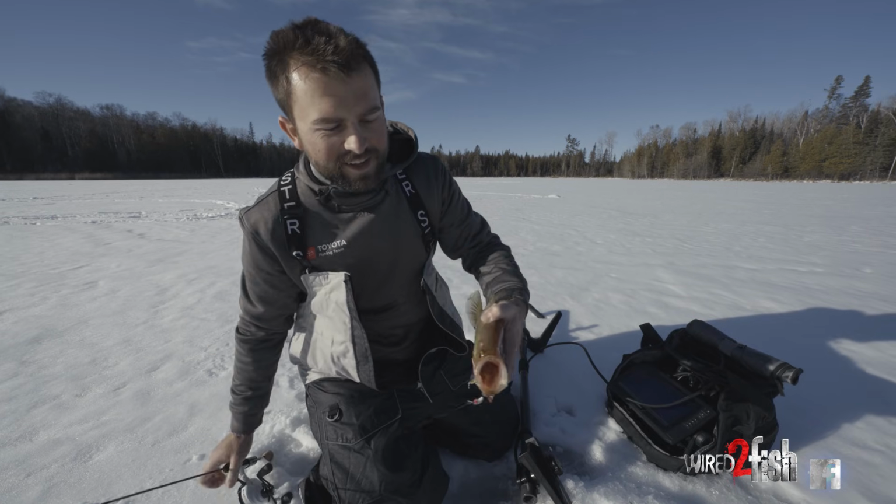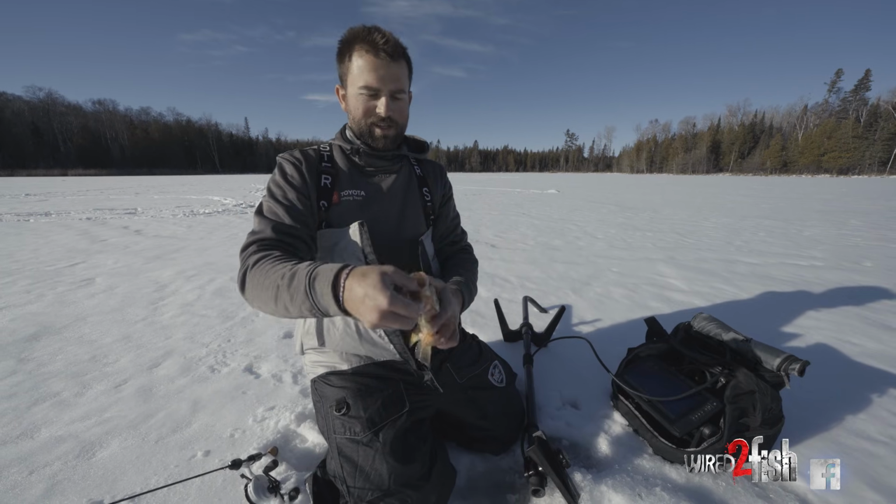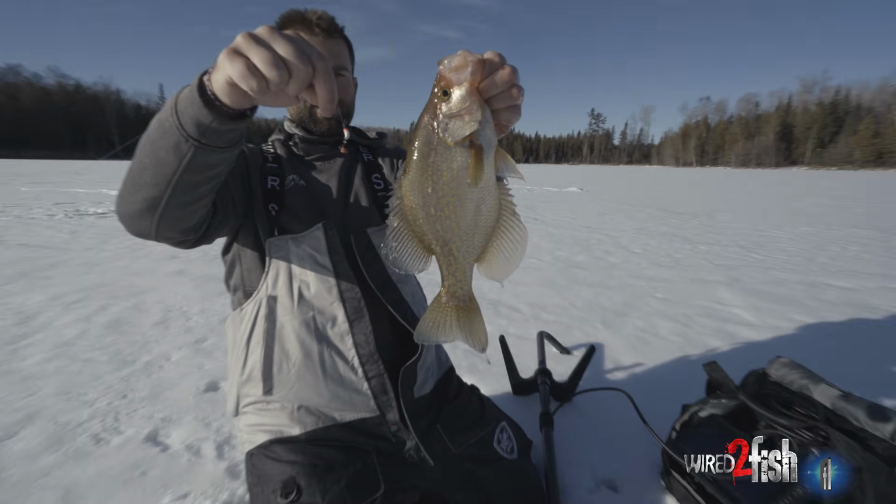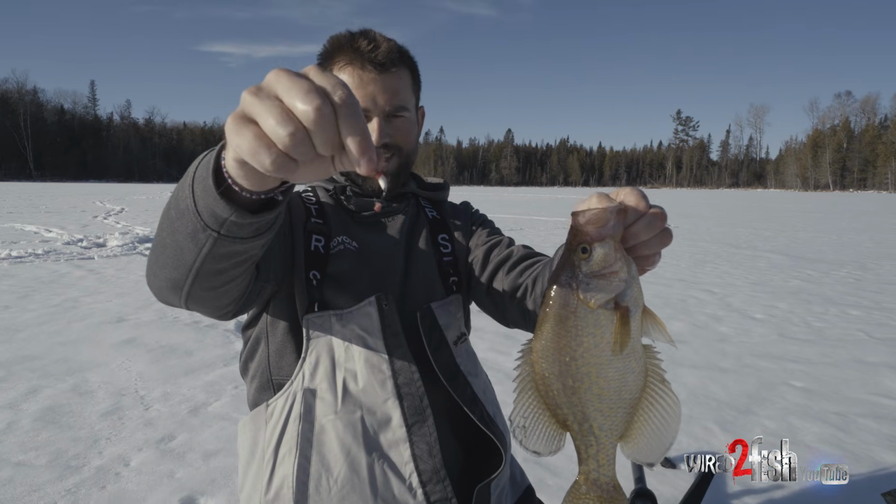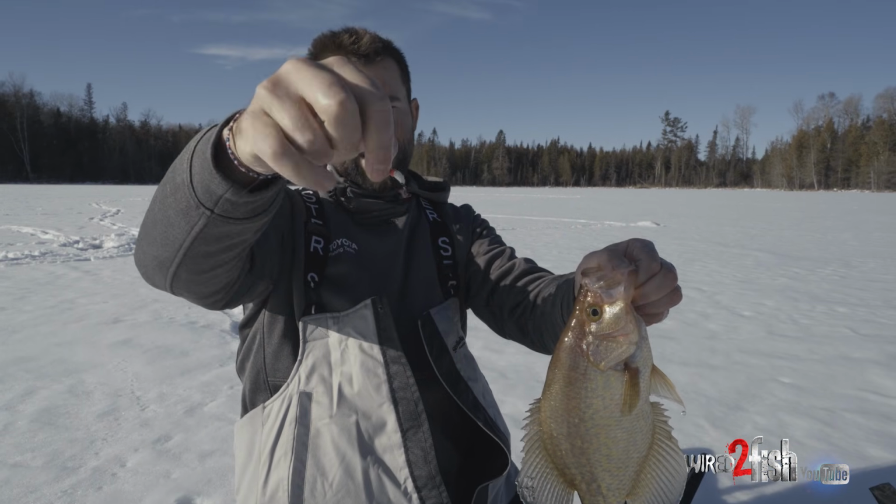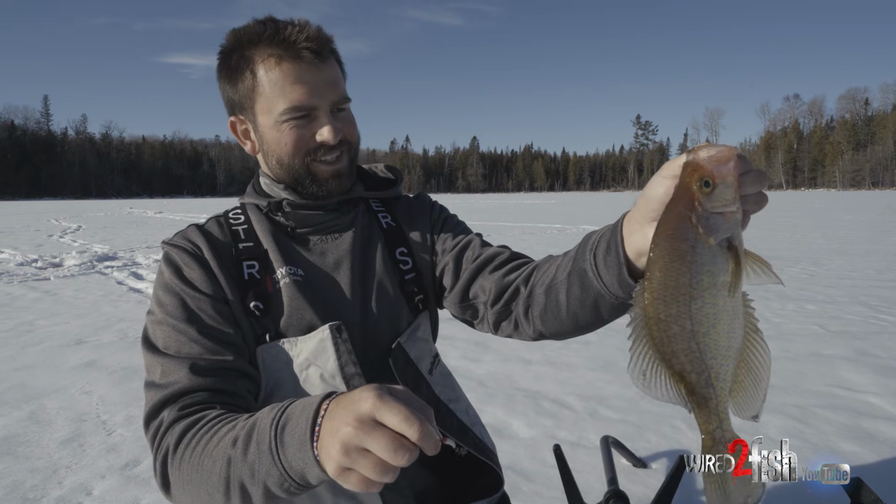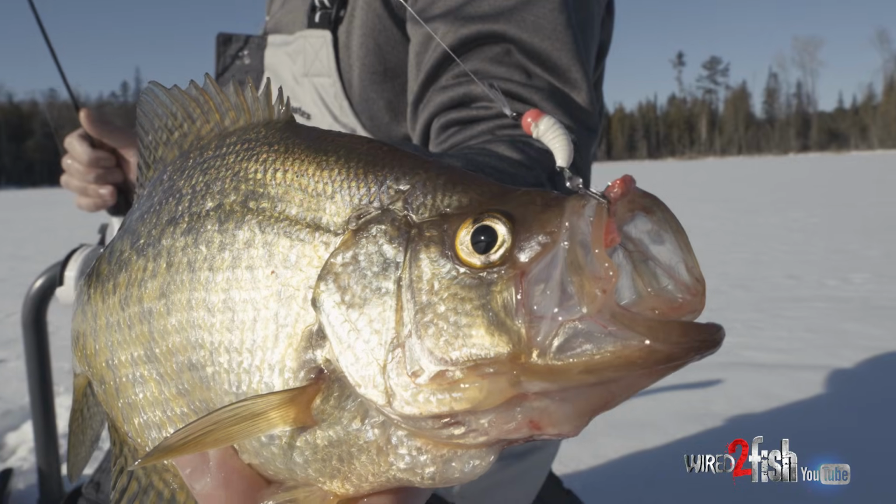Look at that, tipped with some Euros on there. Missed him one time, and then the second time he really jumped on it. It's like once you get on top of them finally, that's the hard part, but once you do, when you get a little bait like that, just something real nice, compact, get that above them. It's a pretty dang nice one right there. Sweet, look how pretty she is too, real gold.